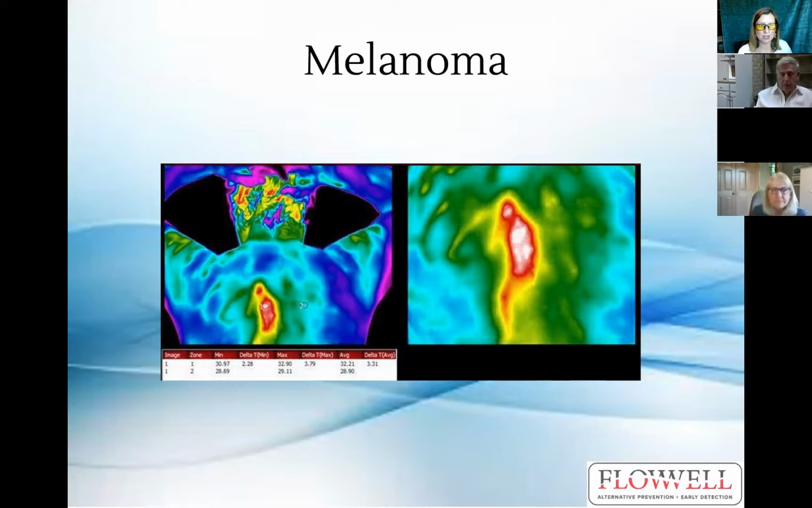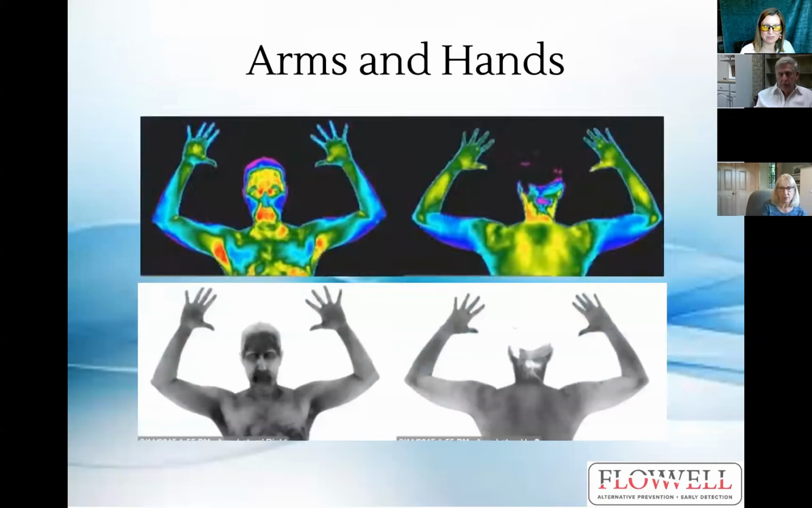Case of melanoma we saw. Without having this woman do a health scan, we would have never known that melanoma was on her back. Most people think it looks like a mole, but this was just a strange vascular pattern.